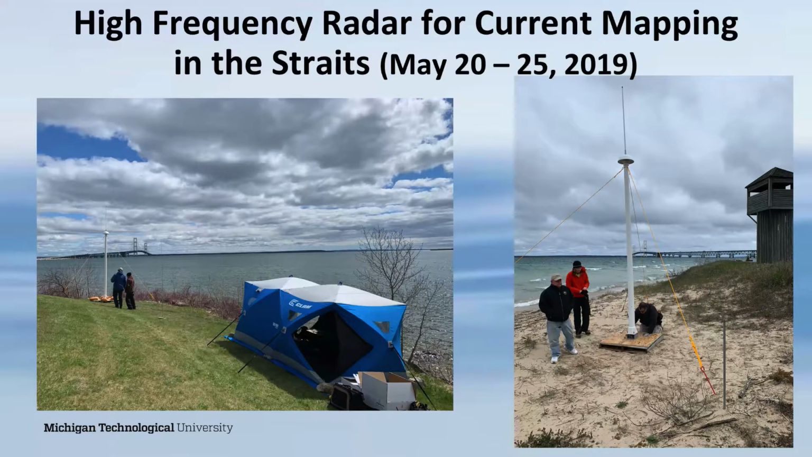But for us, particularly in the Straits of Mackinac, being able to map the surface currents of 20 kilometers in either direction is a big success. So we have been fighting for a number of years to get this opportunity.